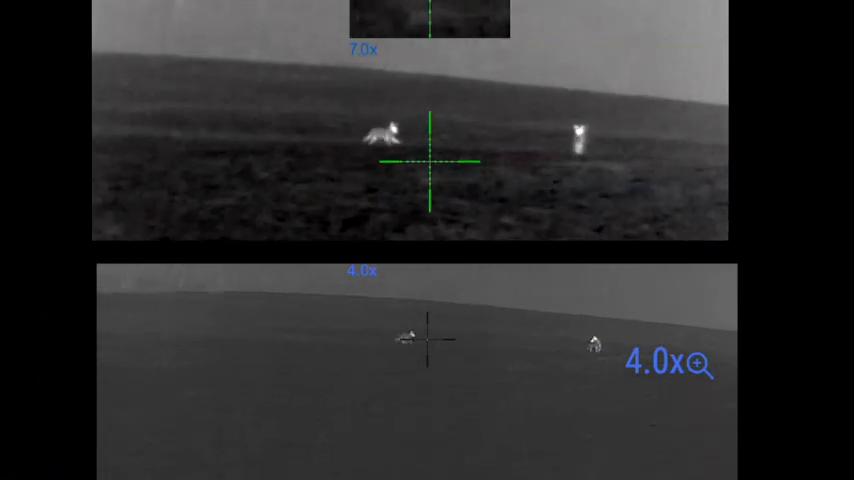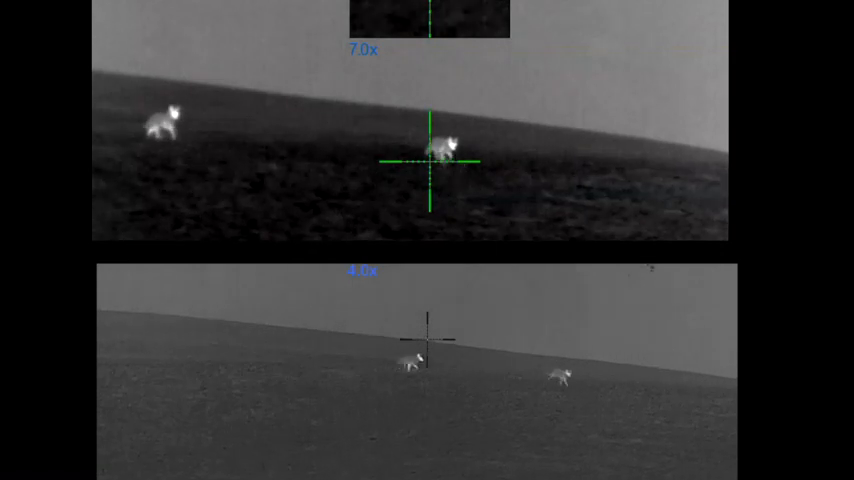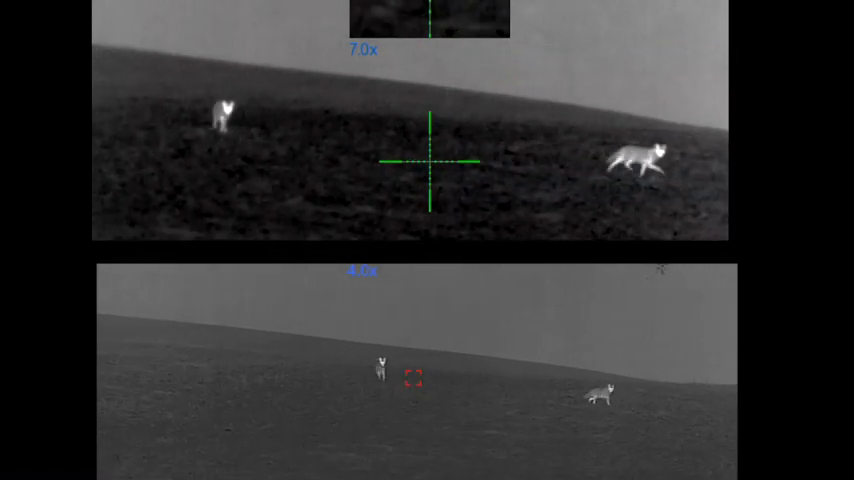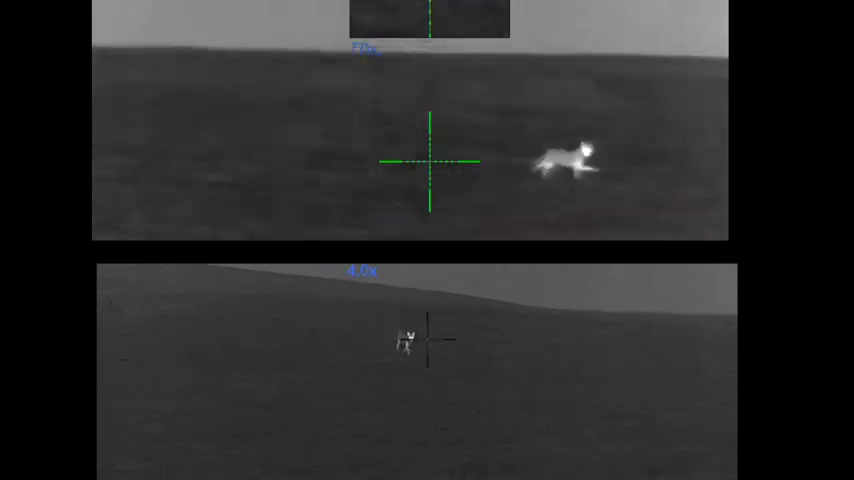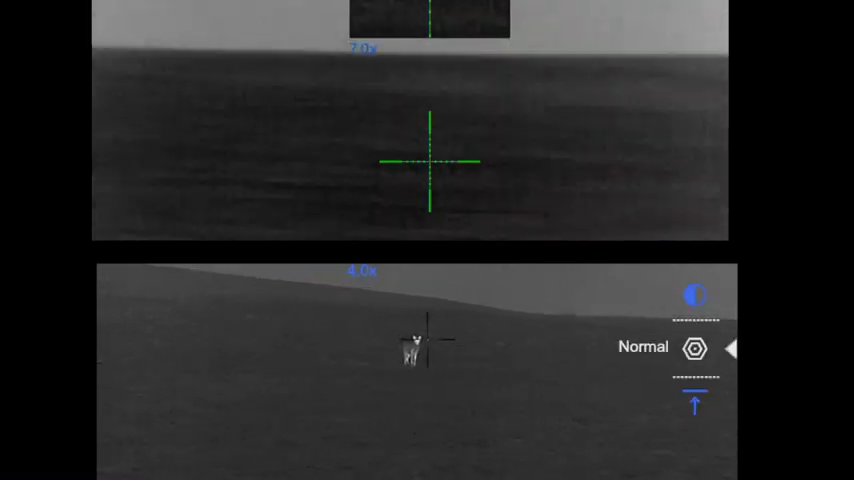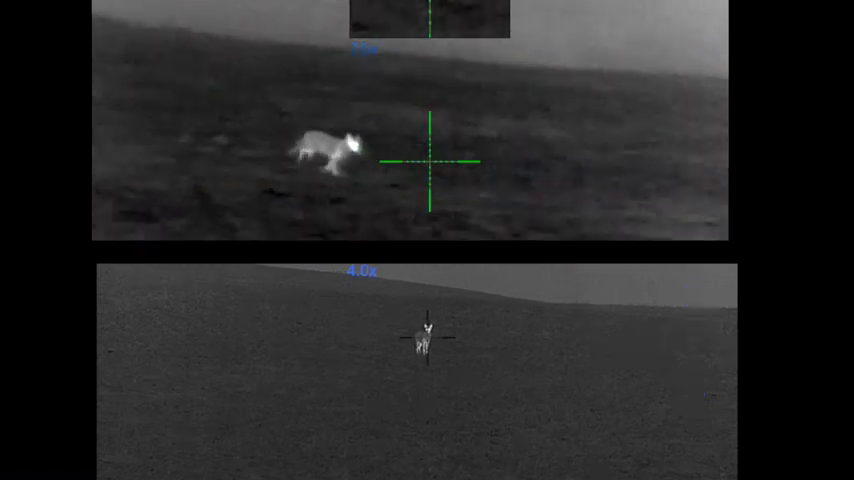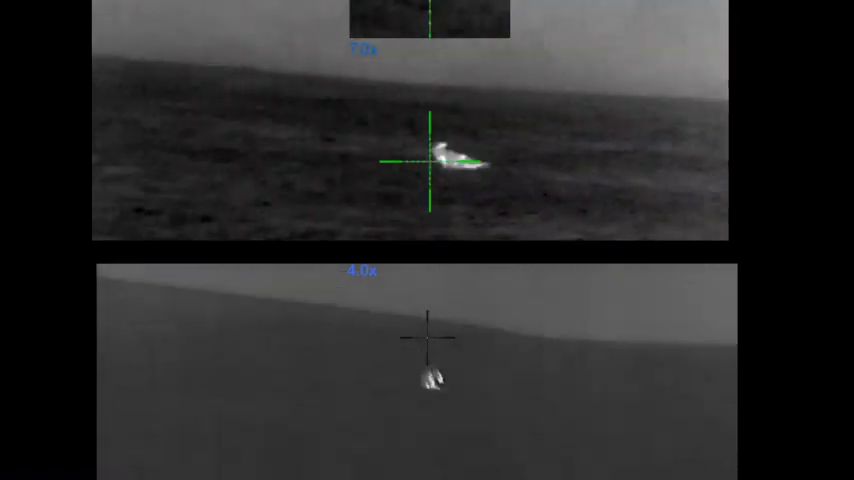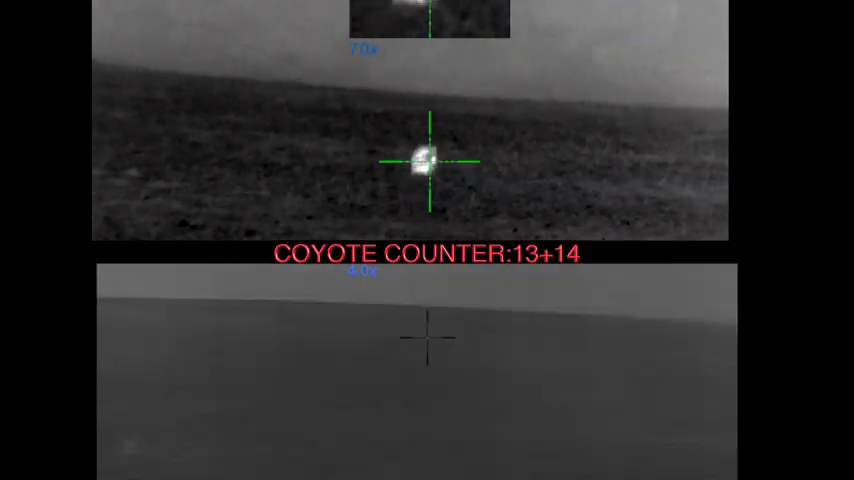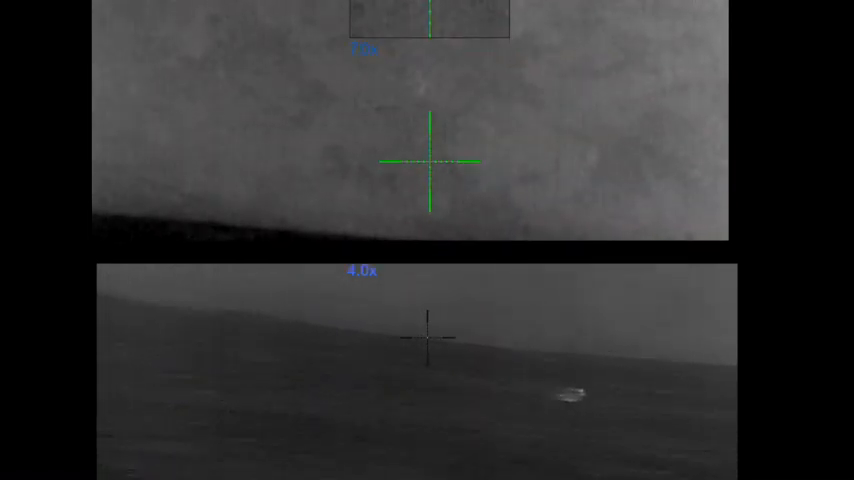You got the left or the right? Which one do you want? Alright. Woo! Ready? Did you get yours? Yep. Bingo.